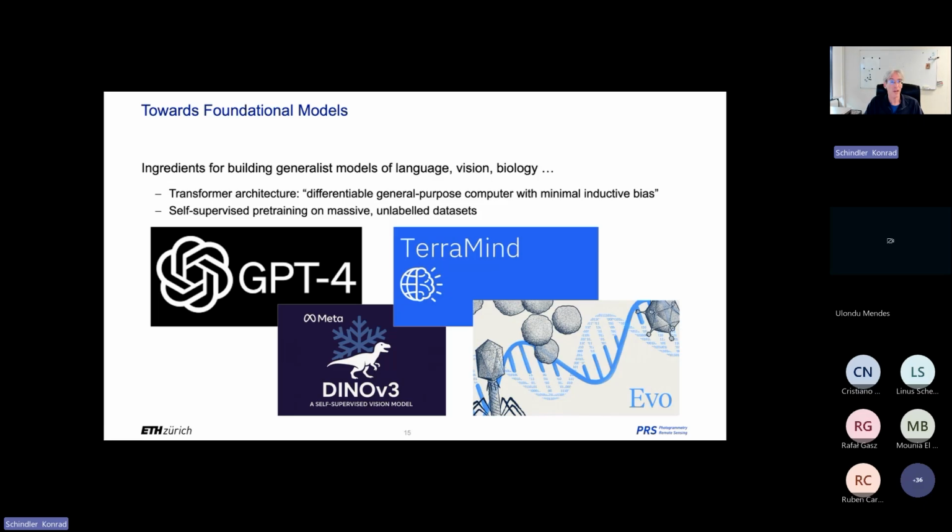And what they have in common, first of all, self-supervised pre-training, which means you pre-train them on data sets that are very large, but that don't have labels. You don't need to have ground truth reference annotations, which are usually the bottleneck because they're hard to generate. Just raw data without labels is easy to collect nowadays because of sensor automation.